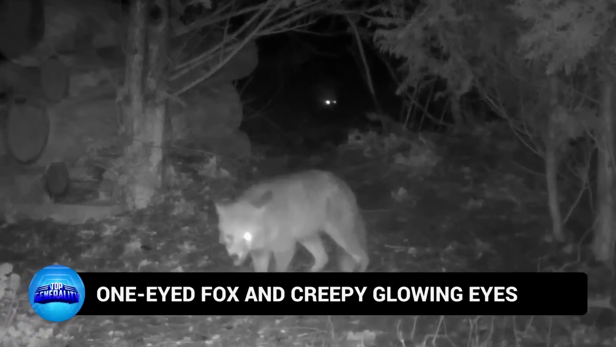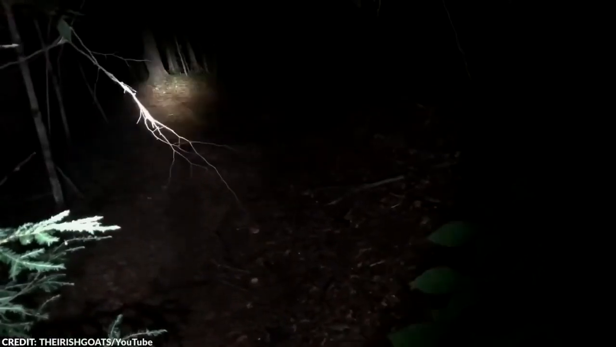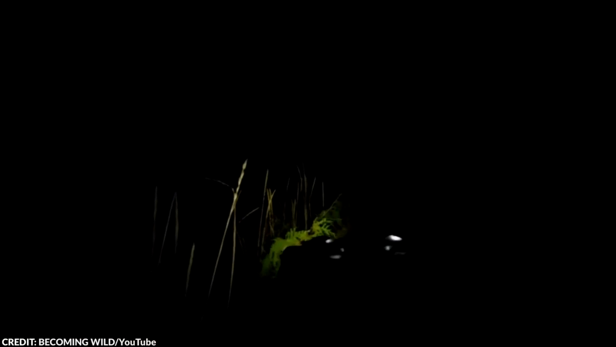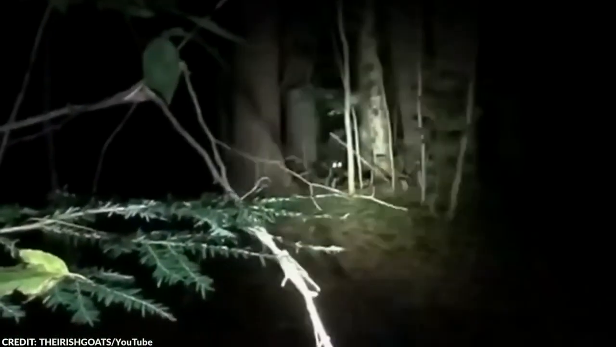Number 3. One-eyed fox and creepy glowing eyes. Campfire horror stories often feature people seeing a pair of glowing eyes stalking them in the dark, followed by the appearance of a huge menacing monster. In reality, several animals can appear to have glowing eyes, and not all of them are that terrifying. Actually, you might have noticed some of these animals in the previous trail cam videos.